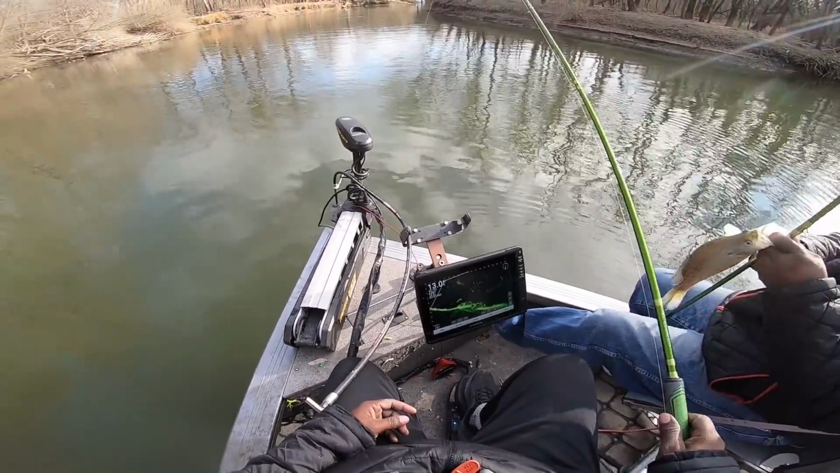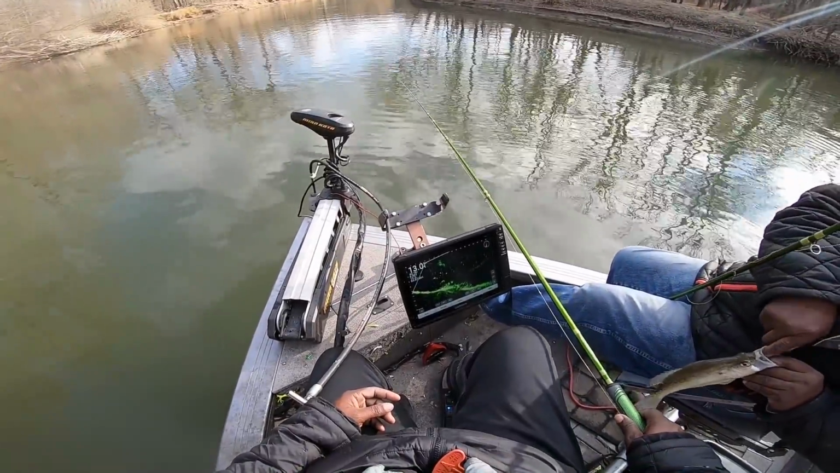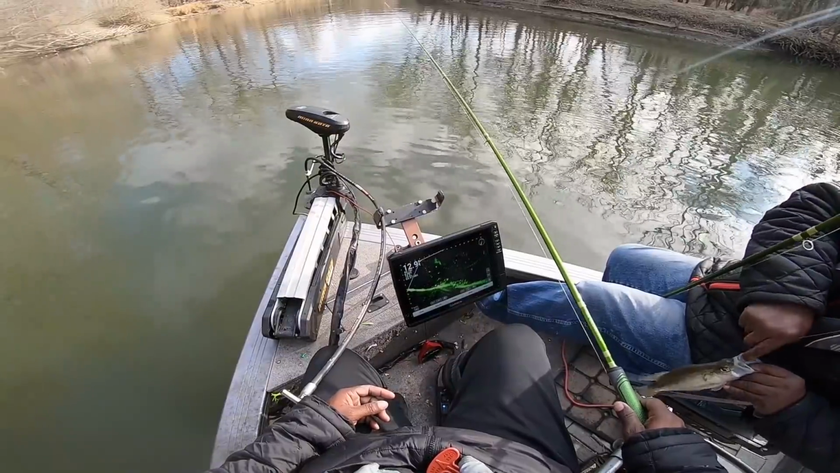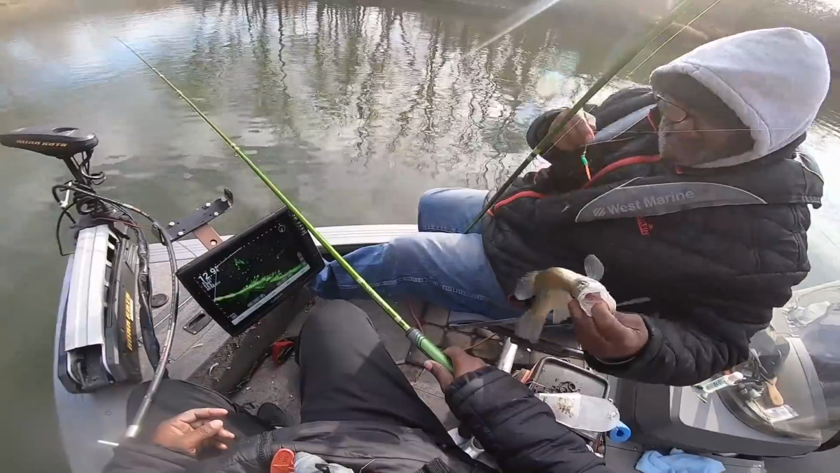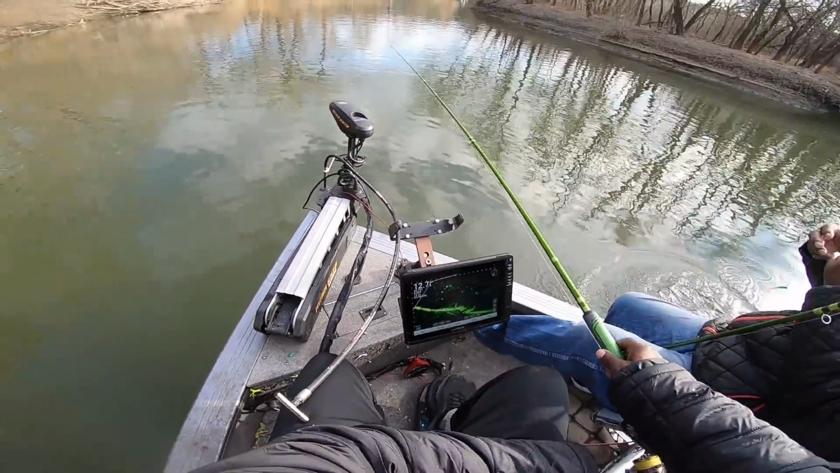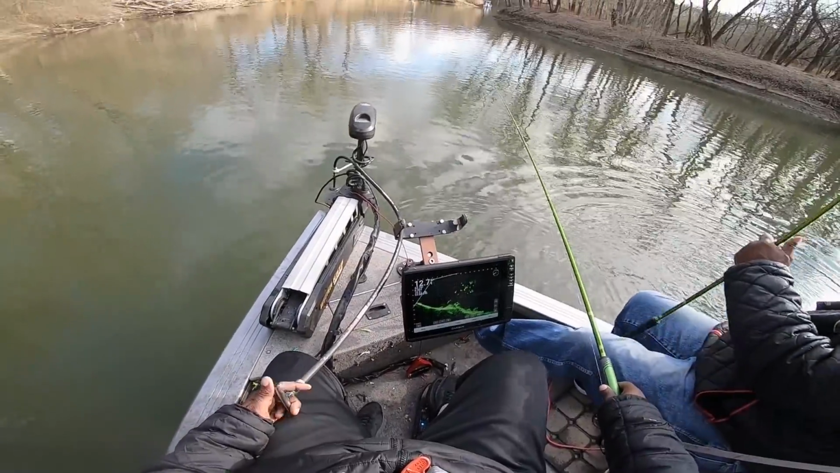Oh, these guys, some of these big old boats back here, huh? There's 20 foot of water in here, man. Why not? Crappie in here. That's a good crappie. Another keeper. He was watching the food. Yeah, he didn't want to see you throwing them keepers back.